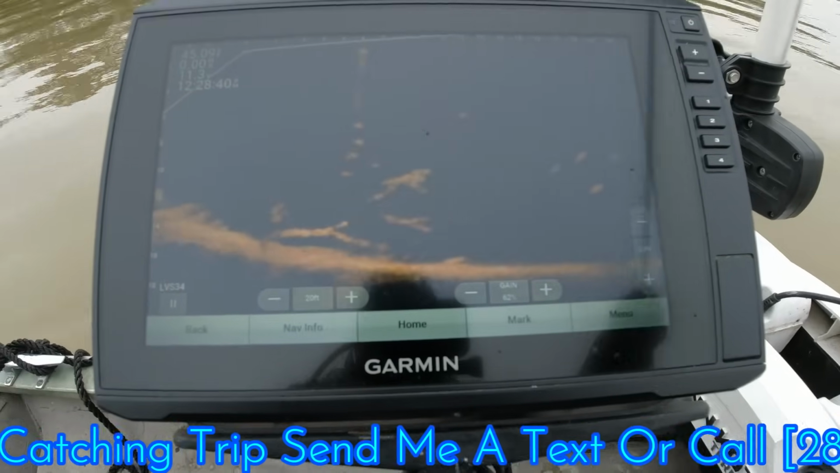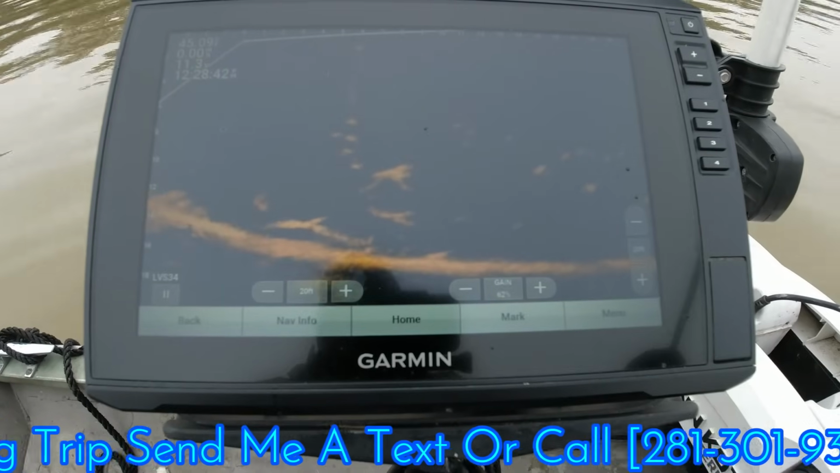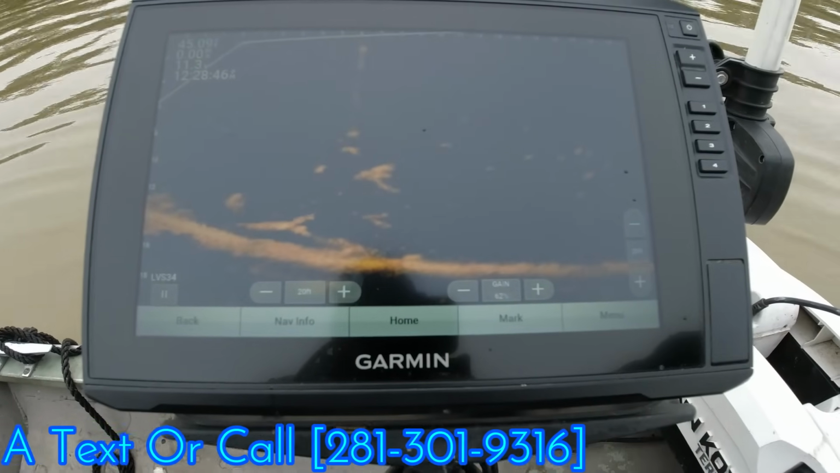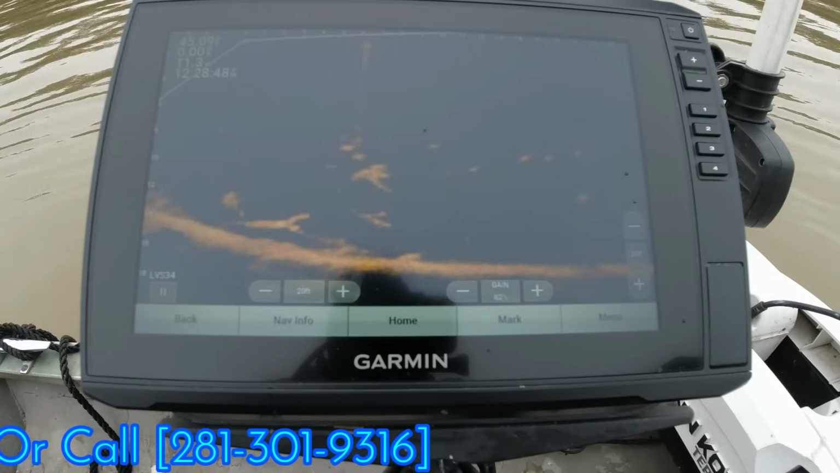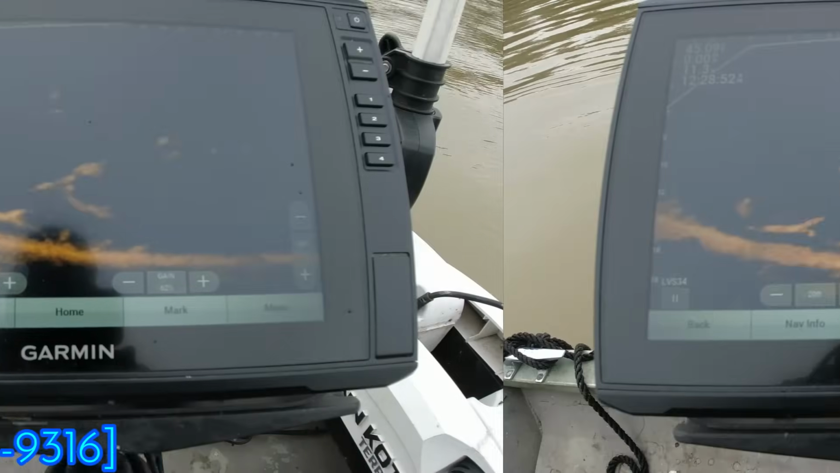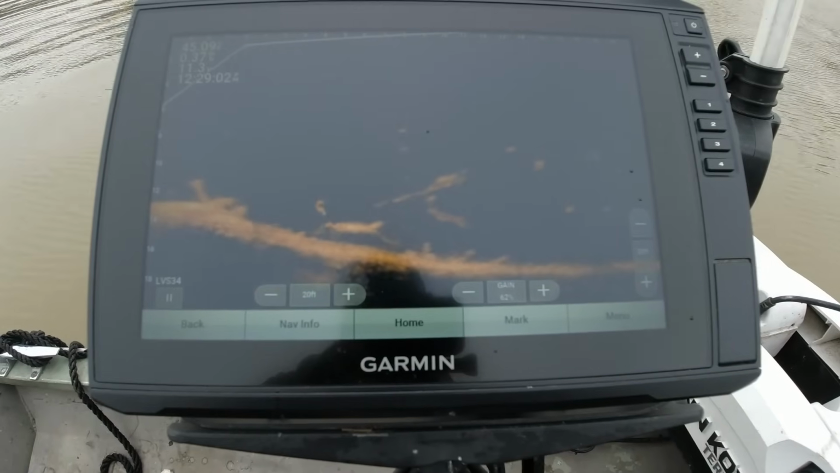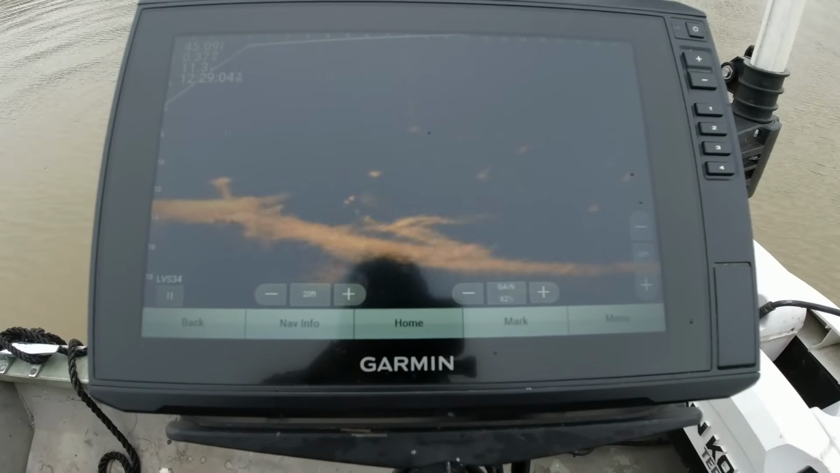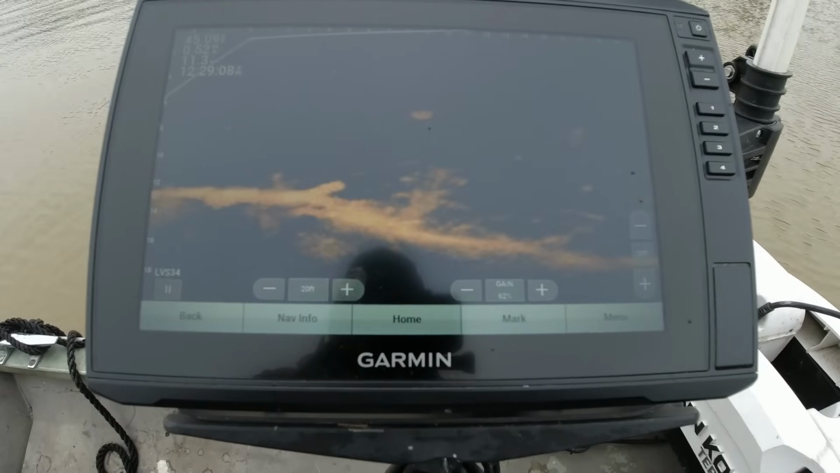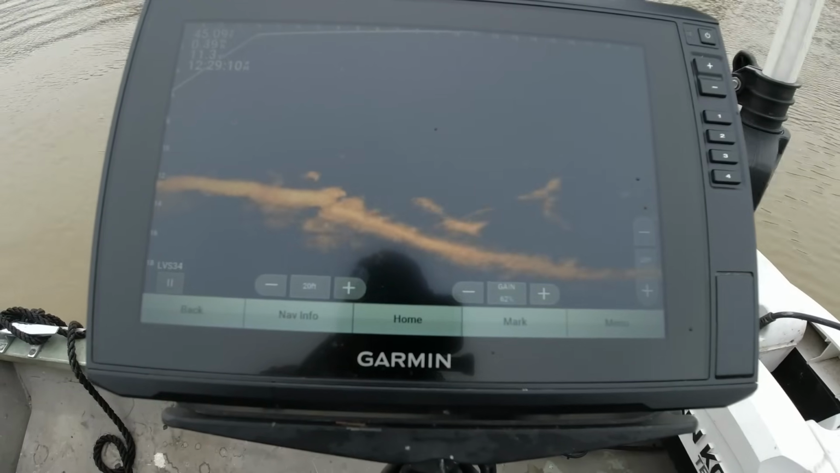There's a big old wave from a boat passing by. Right on the very top of it, see if we can get him to cooperate. What's going on with another big gust of wind and waves from a boat over there.